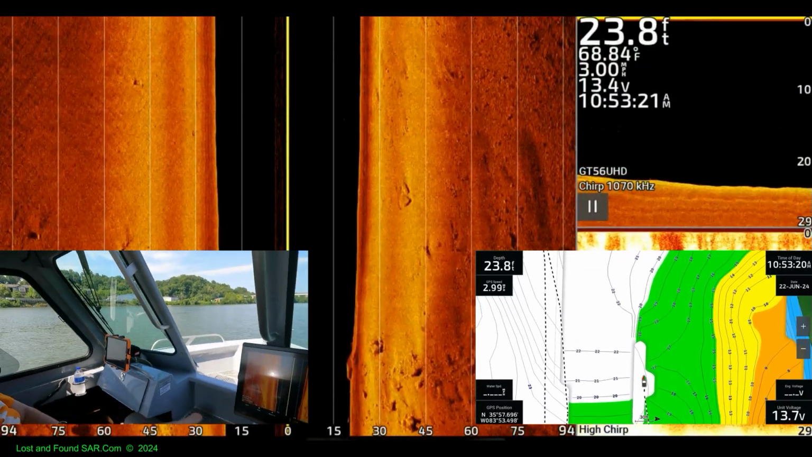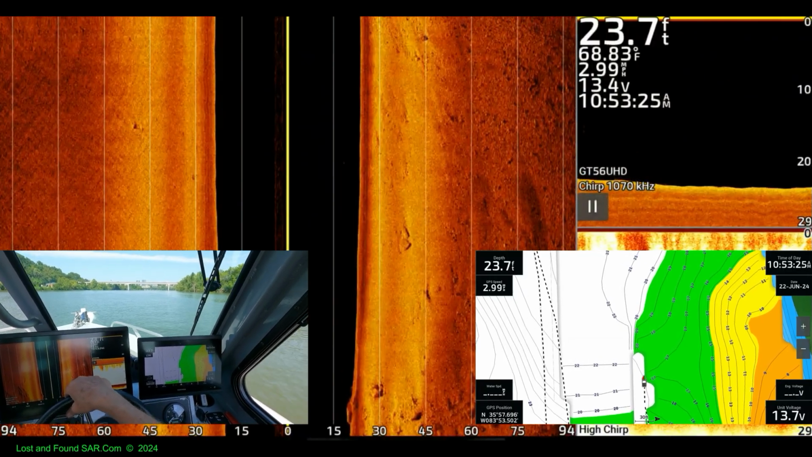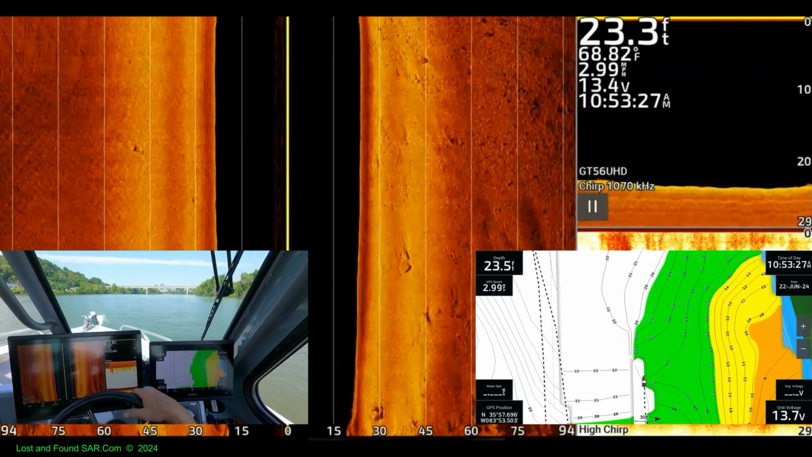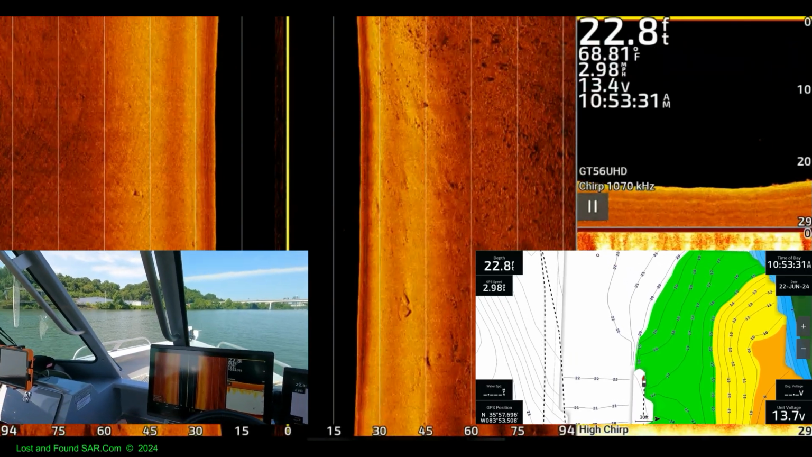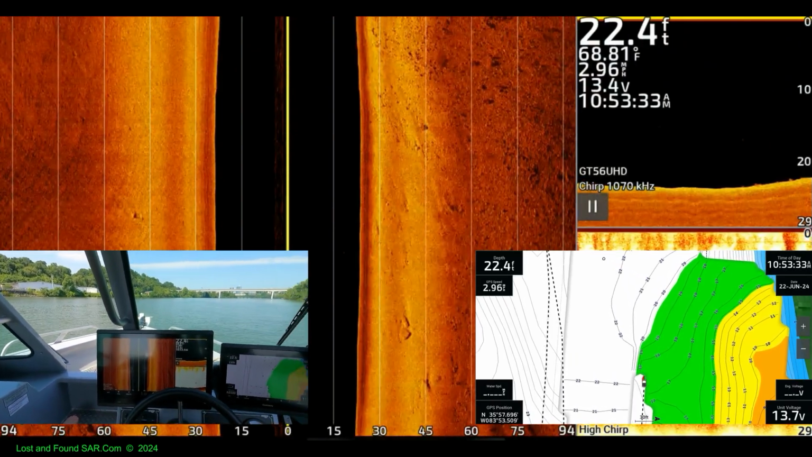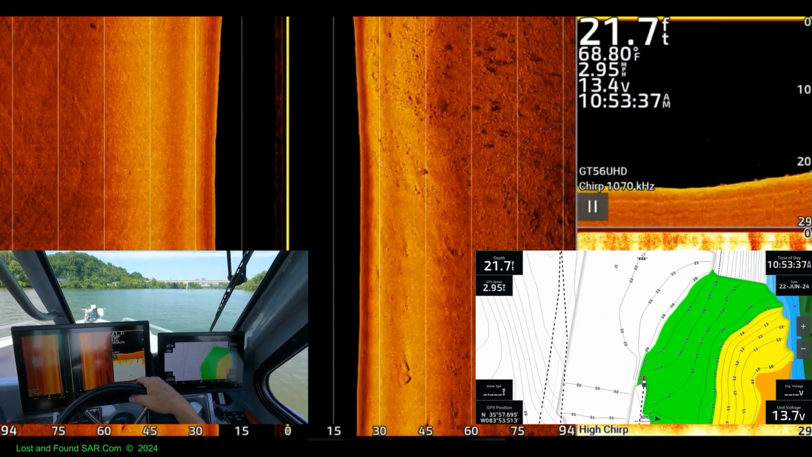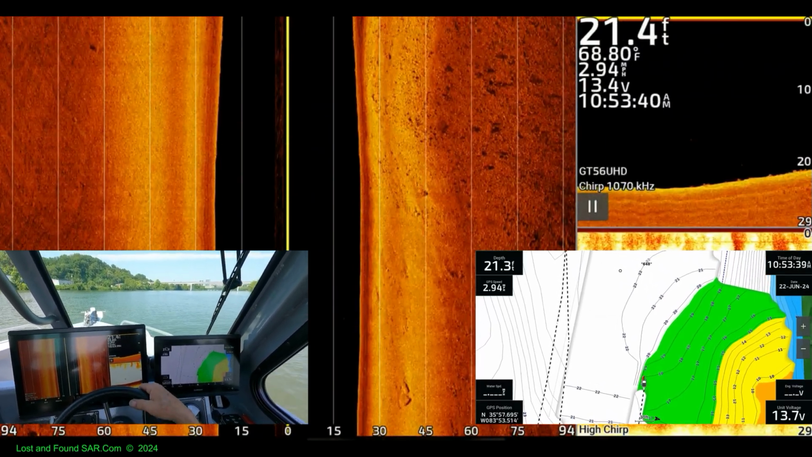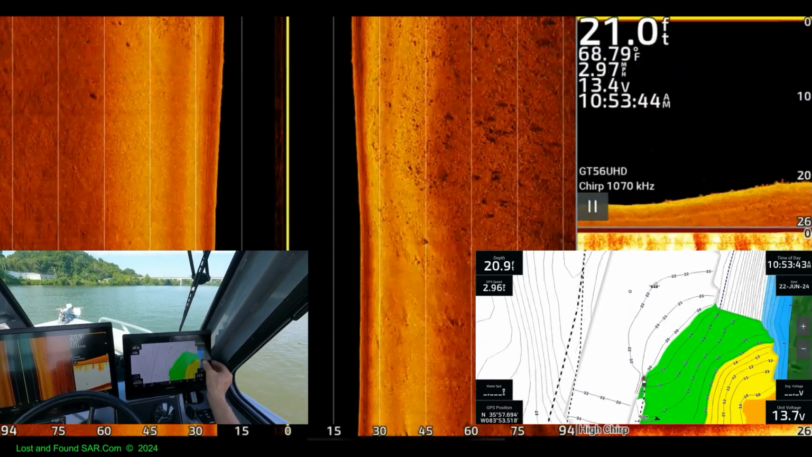We got a sidetrack down there. I don't know. I got no idea. So it is a fishing chart, but it has all the colors. Yeah, I'm not sure. Get back out here.